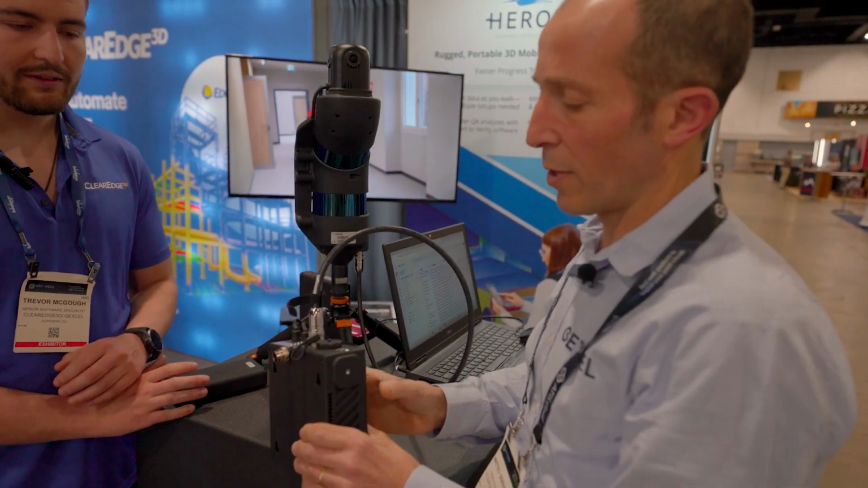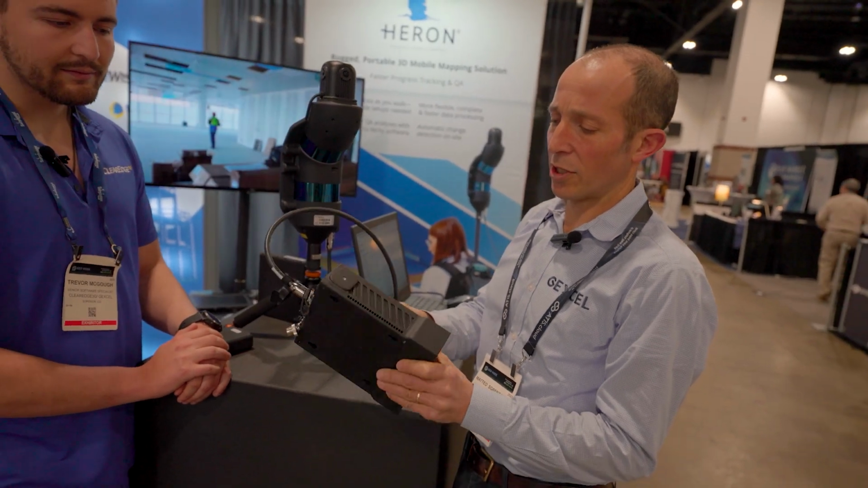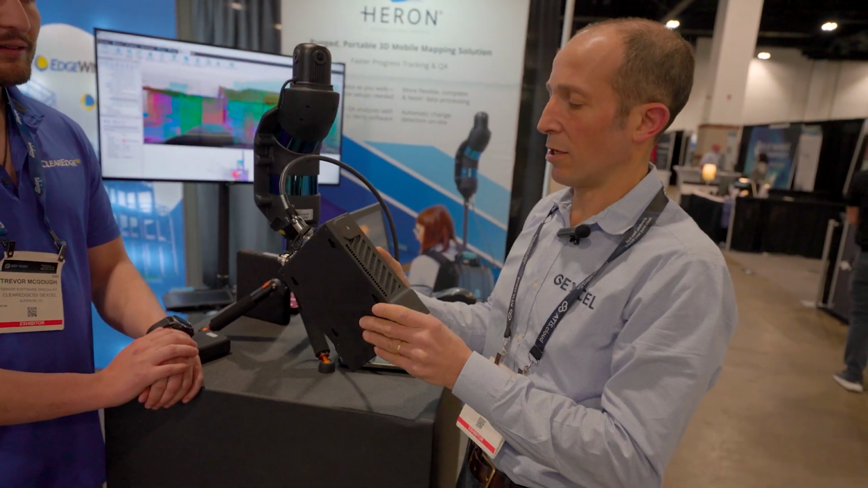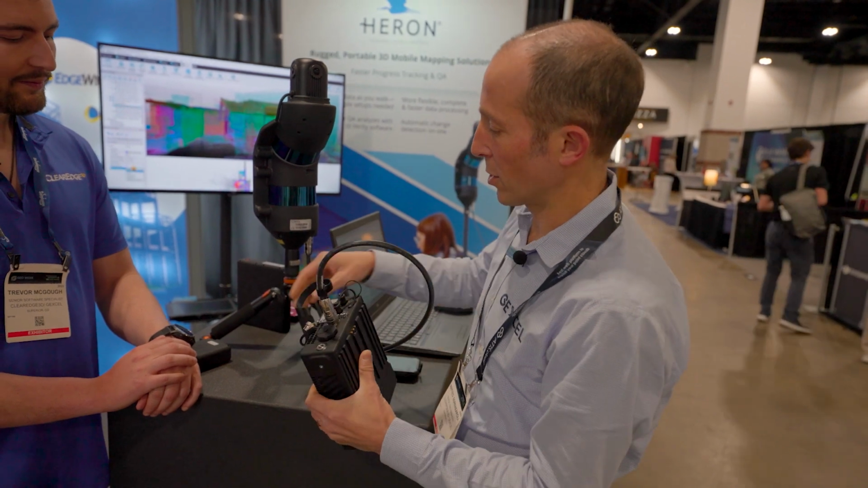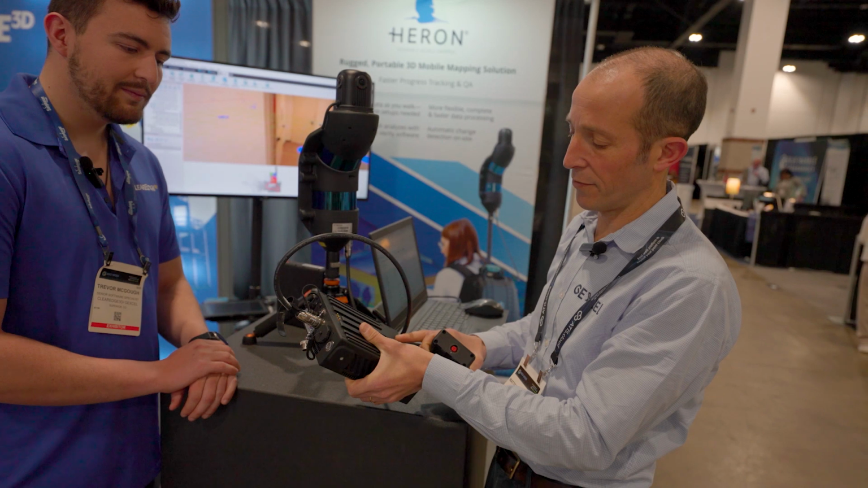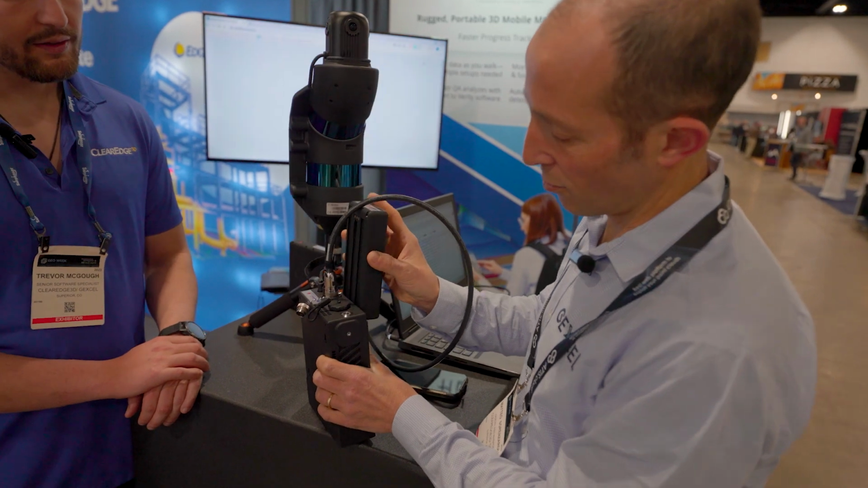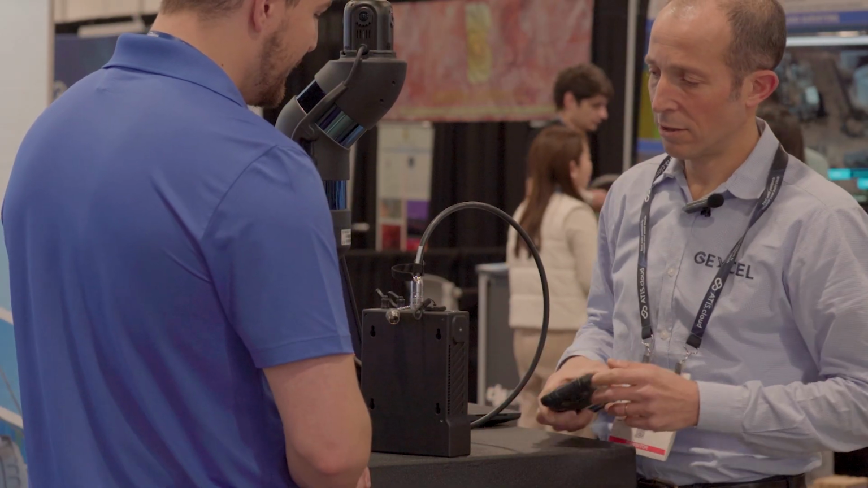Everything is controlled by this light control box, which can be attached also on mobile device like a robot or a trolley. Everything is powered with an internal battery for 1 hour and a half of acquisition.